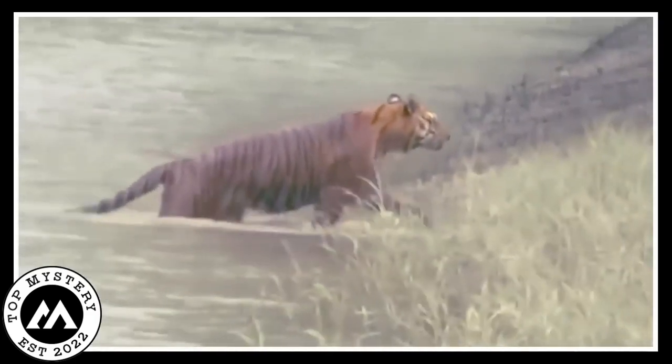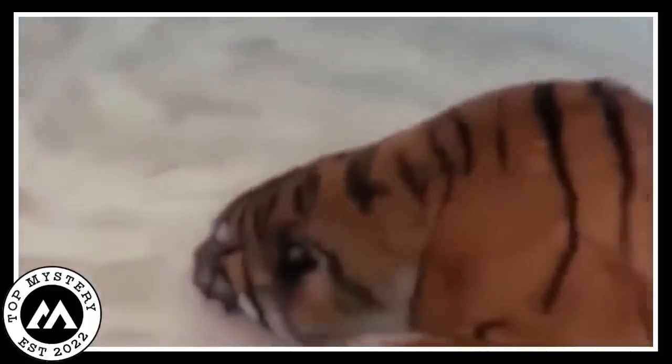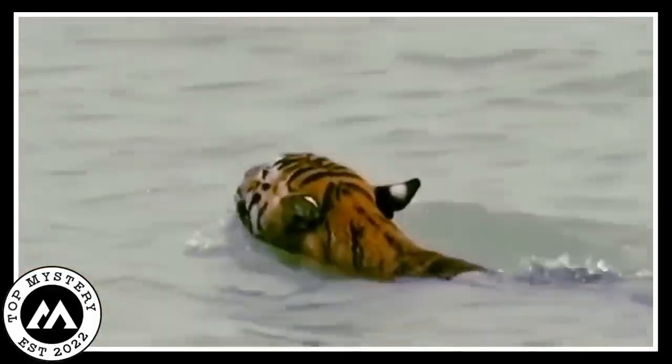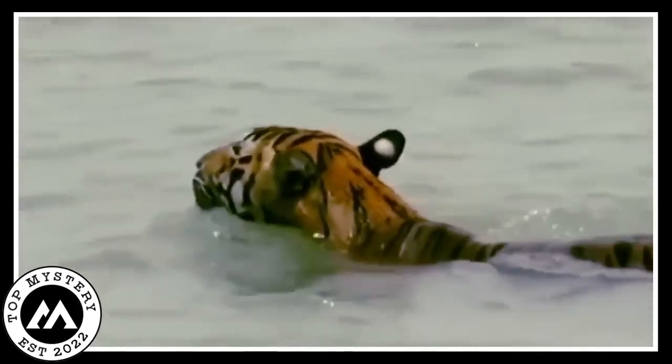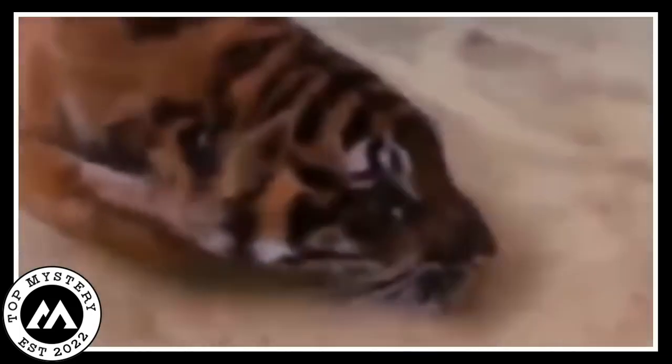The tiger's big paws pushed it forward, proving it was really good at handling the water's inflow. This underwater journey of the tiger was like a fantastic show of how cool nature is. It taught us how amazing and adaptable these big cats are, handling different places with style and strength. The video let us peek into the tiger's hidden talents, revealing its ability to handle tricky situations like a champ.